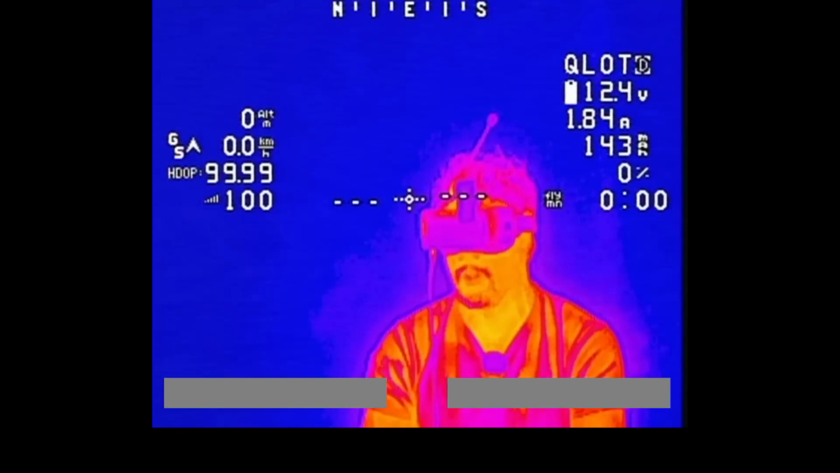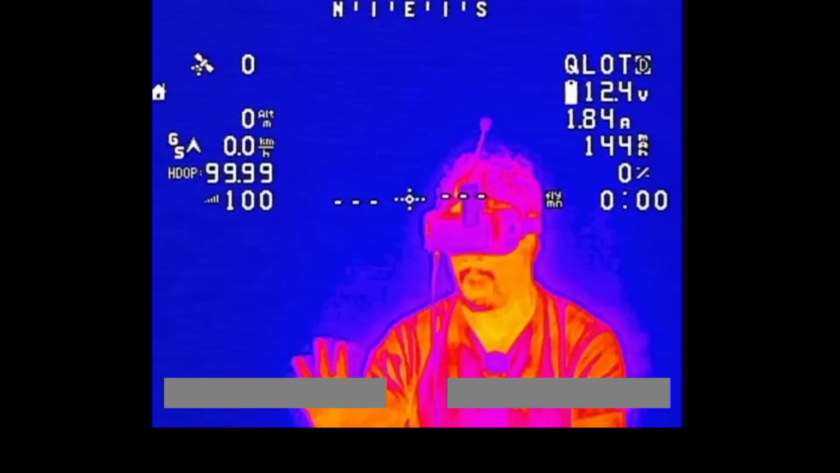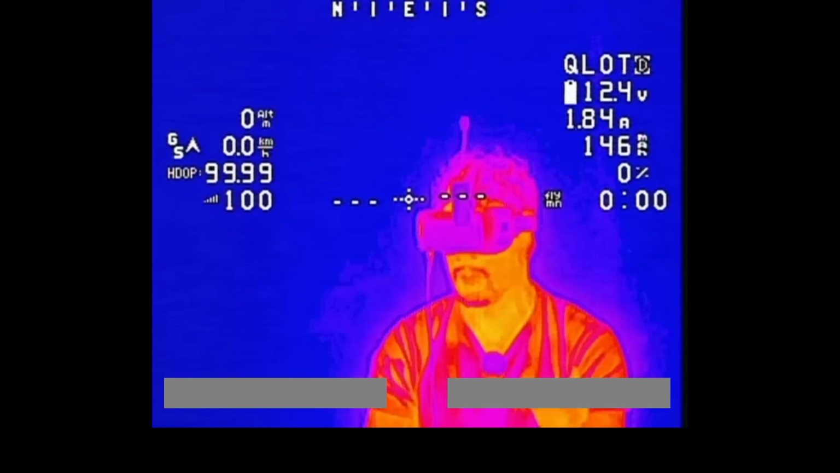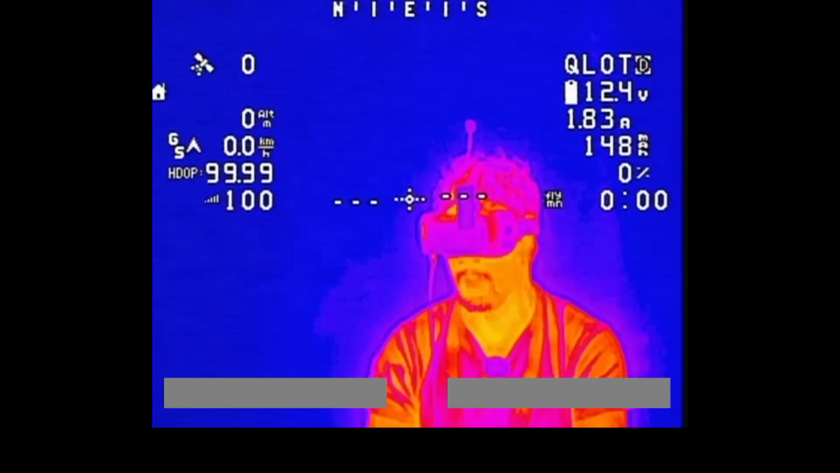Next, another yellowy, purpley mode. There's quite a few of these modes, they're all quite similar. I'm not really sure why you choose one over another. I guess it's just a personal preference.